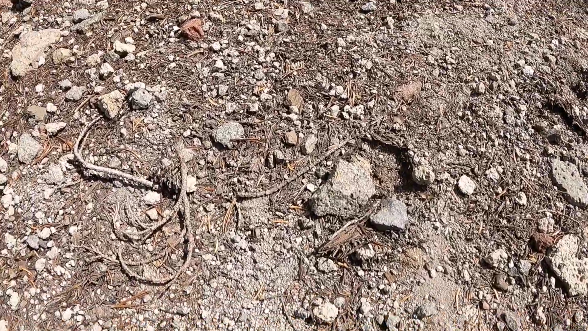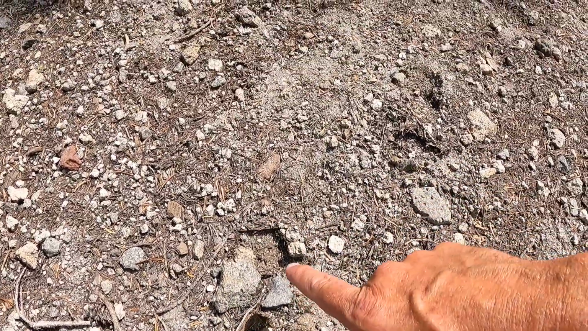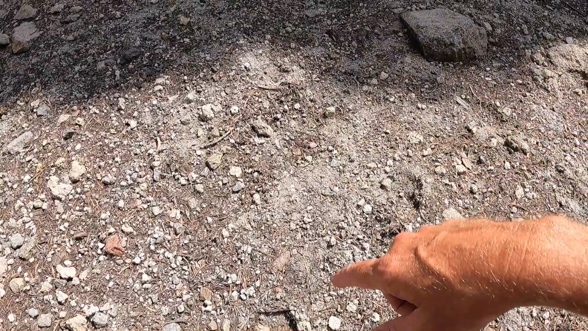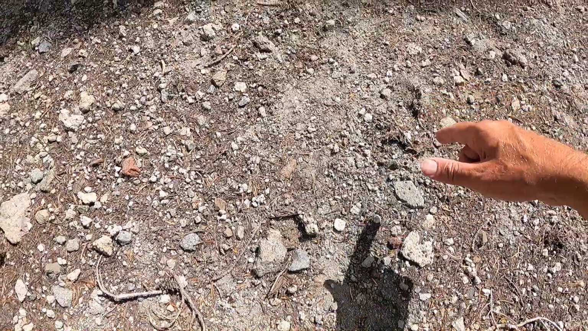All right, fun tracks right here. Definitely like a canine foot shape. And they're close enough together. There's like 4 of them right here that are too close for a coyote.